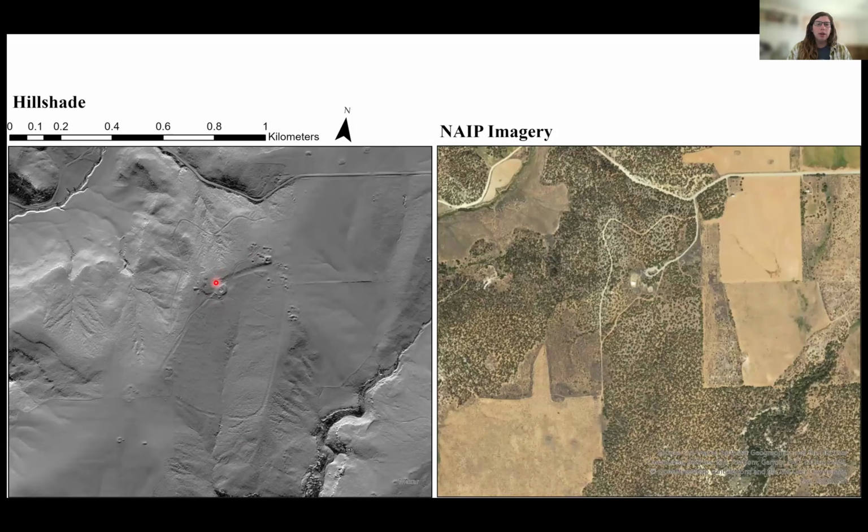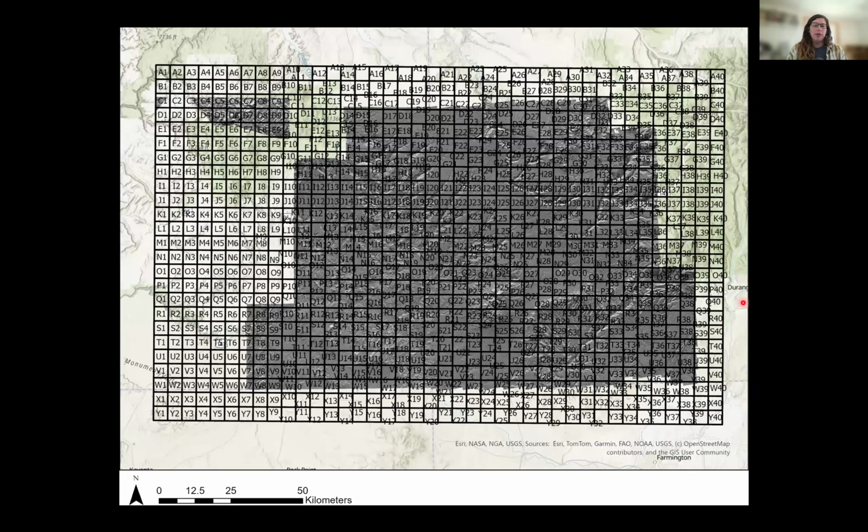And then there is a whole bunch of architecture that is visible. If you switch over to the imagery view, you can maybe start to see some portions of that loop road and a little bit of the architecture, but it's not nearly as visible. So my job at present is to go back over this entire landscape with the LiDAR and document additional features and update our databases with this new information.